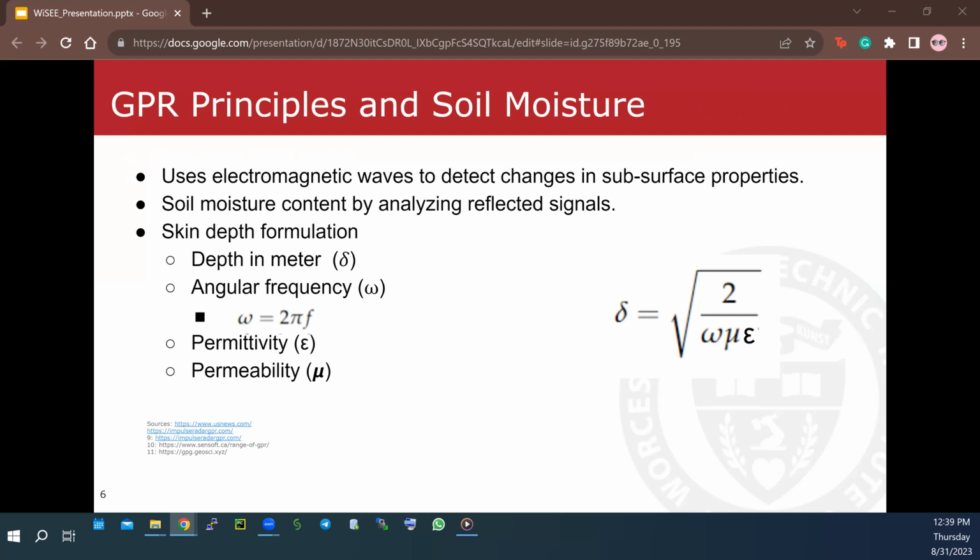A key idea here is an equation called skin depth, as you can see in the equation over here. Here, delta represents the penetration depth, and gamma represents the angular frequency. Epsilon is the permittivity of the soil, and mu is the permeability.